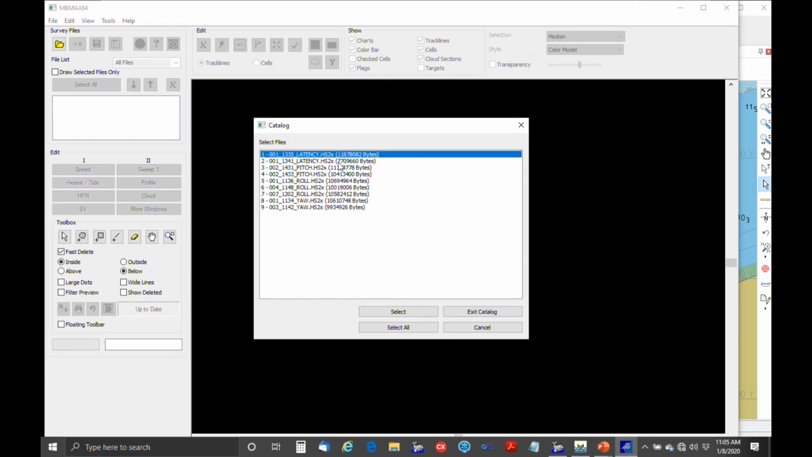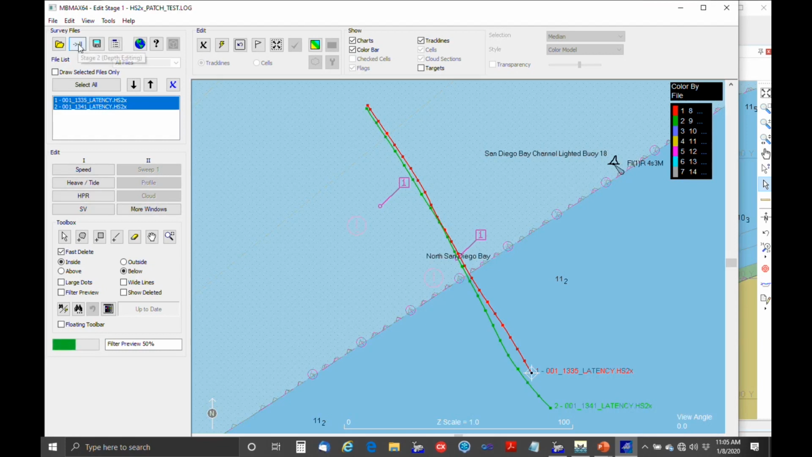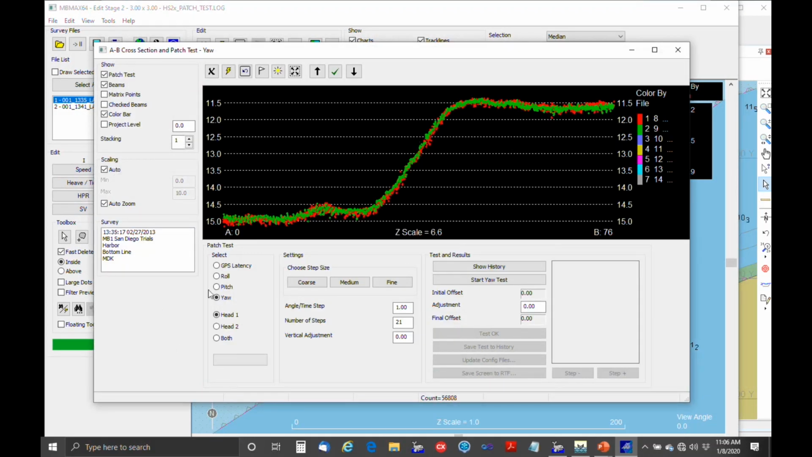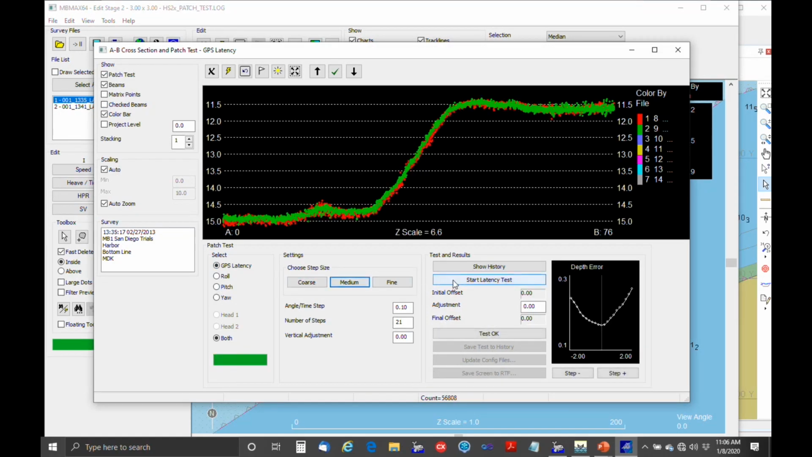So we can start out with the latency test. Once again, even though we don't expect any latency, select those two. Stage 2 editing, and once again, this is across the bank line. We'll just cut our cross section down the middle. And there it is. GPS latency, course, start. Medium steps, start.